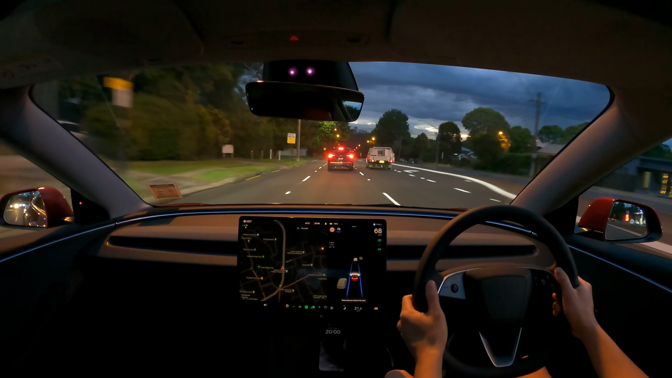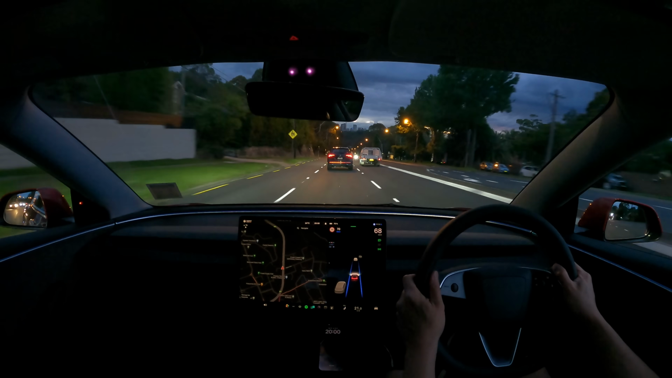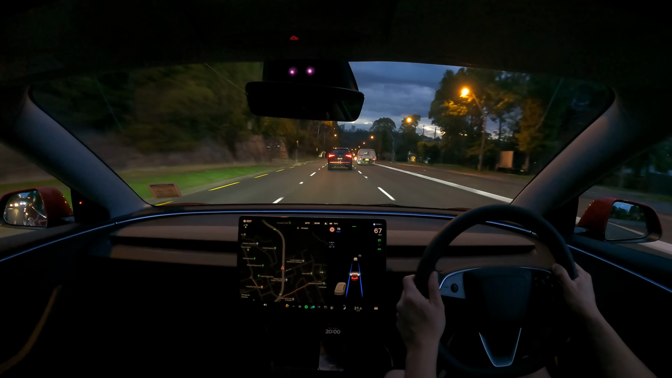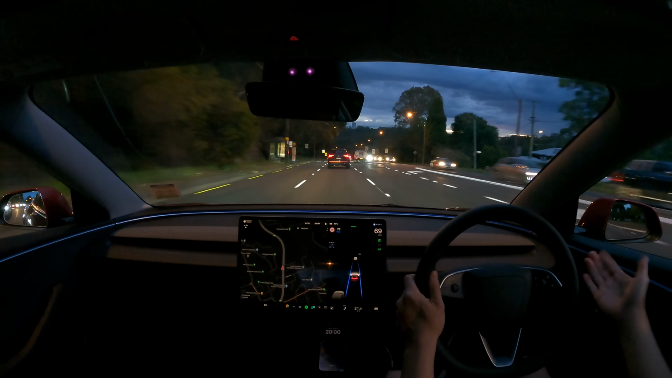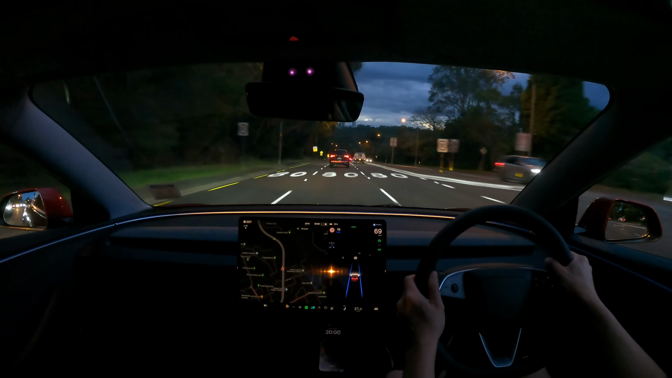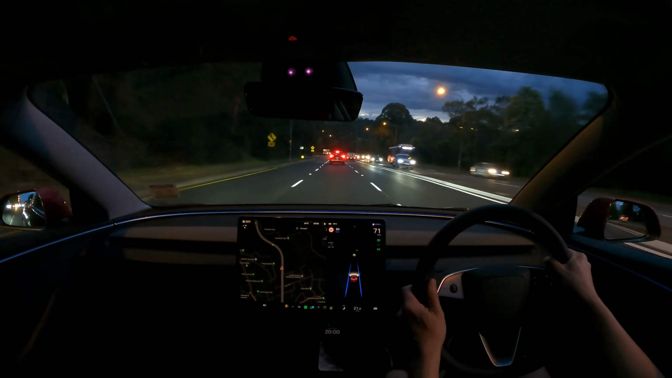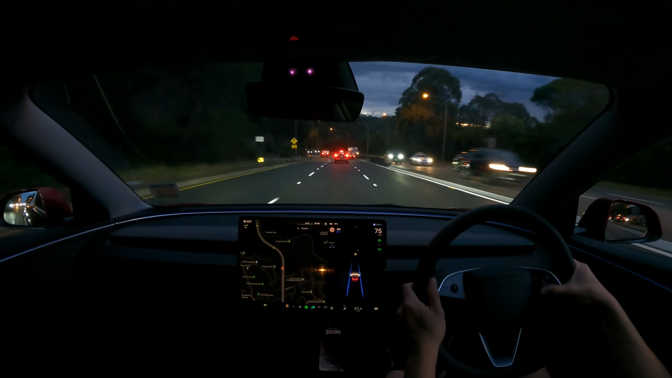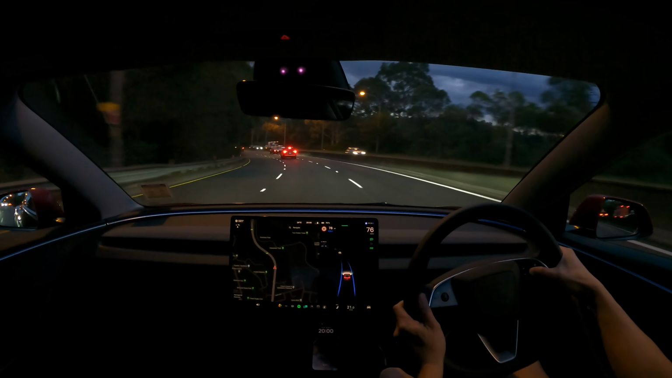The two tram tracks there. And then you can match the speed of the posted speed sign. Used to be able to pull the stalk down on the right, but that's gone now, so unless someone can tell me a better way, I'm going to have to tap the screen to match the speed. Otherwise you can just scroll up and down like that by 5, and then little increments by 1.